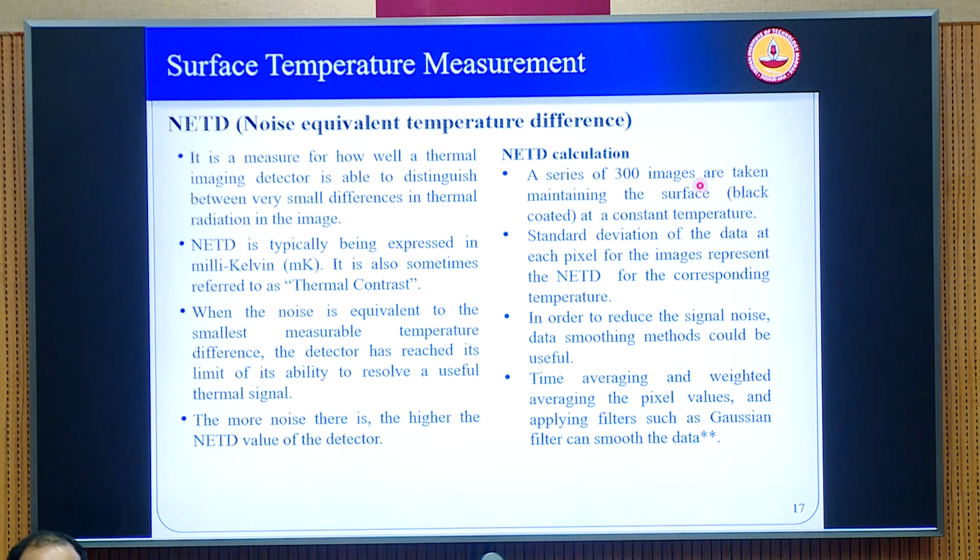It is actually the same image, the same object, same temperature and the same resolution. You are just taking 300 of these images and trying to see how sensitive the camera is to resolve any fine changes in the temperature, and then you calculate the standard deviation of it. So this will give you the true NETD.